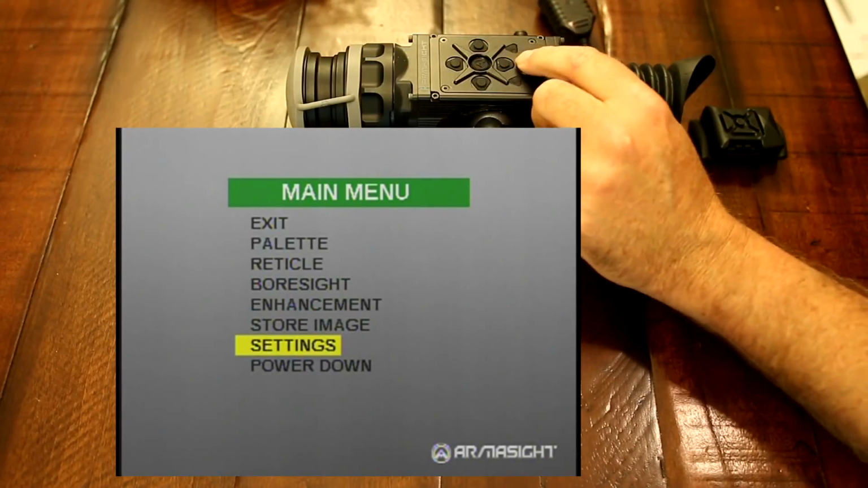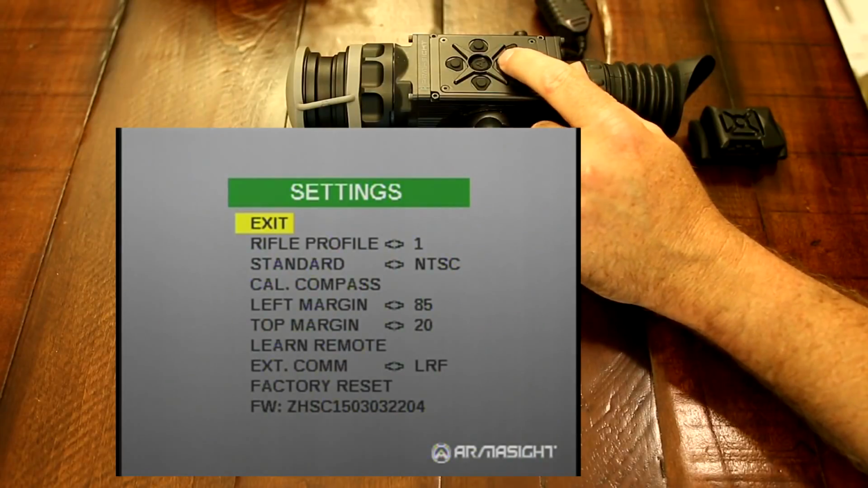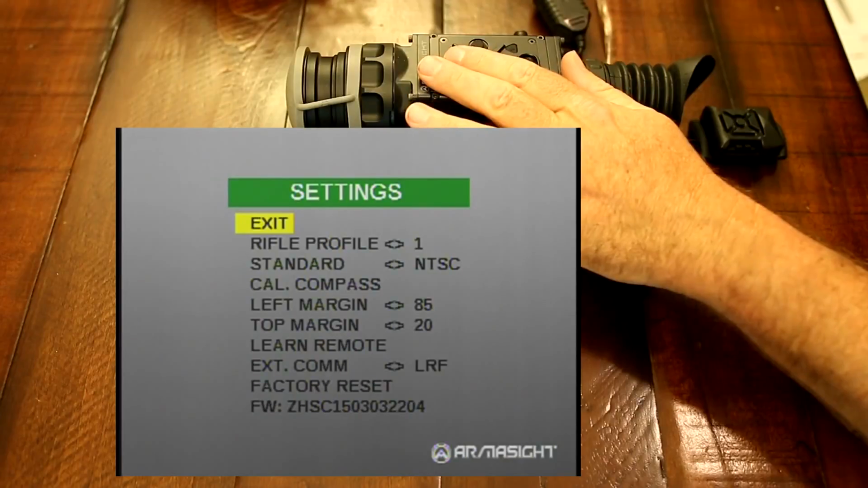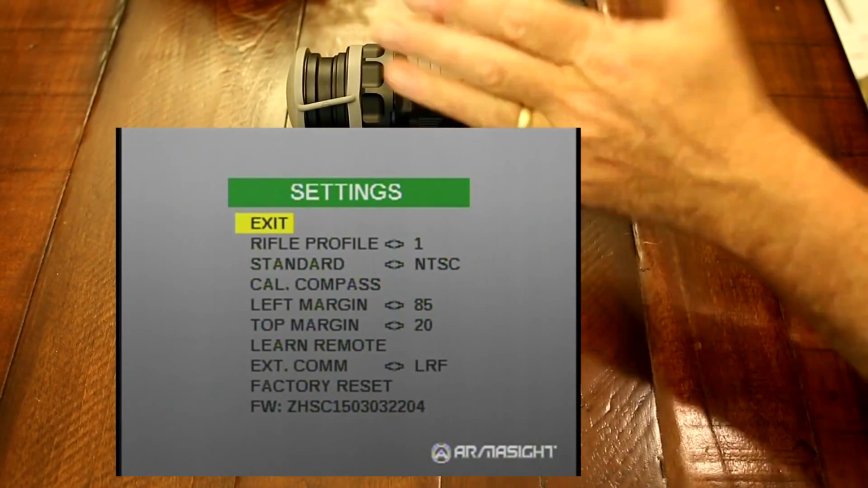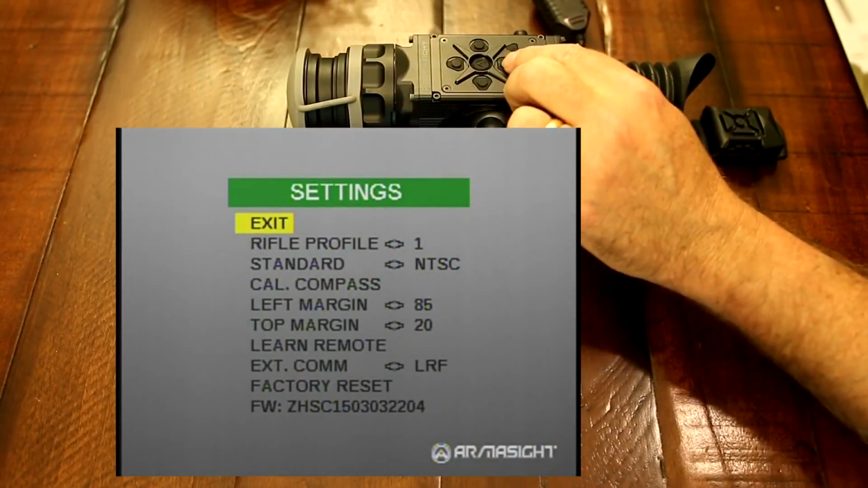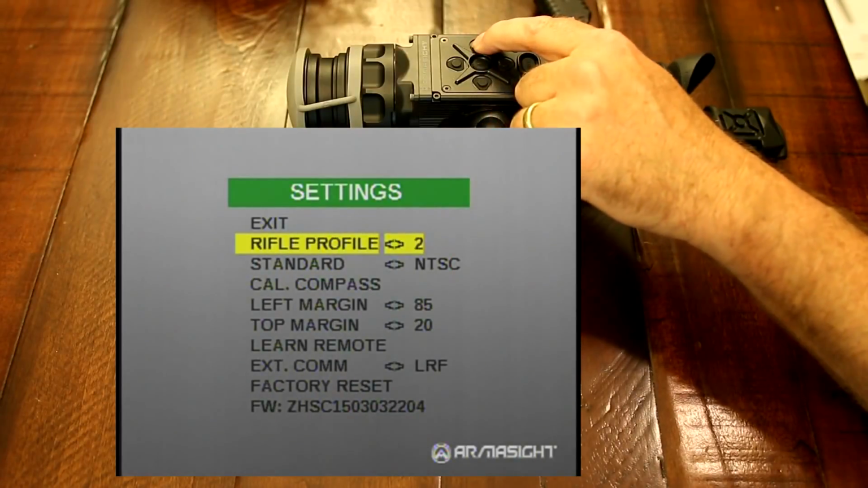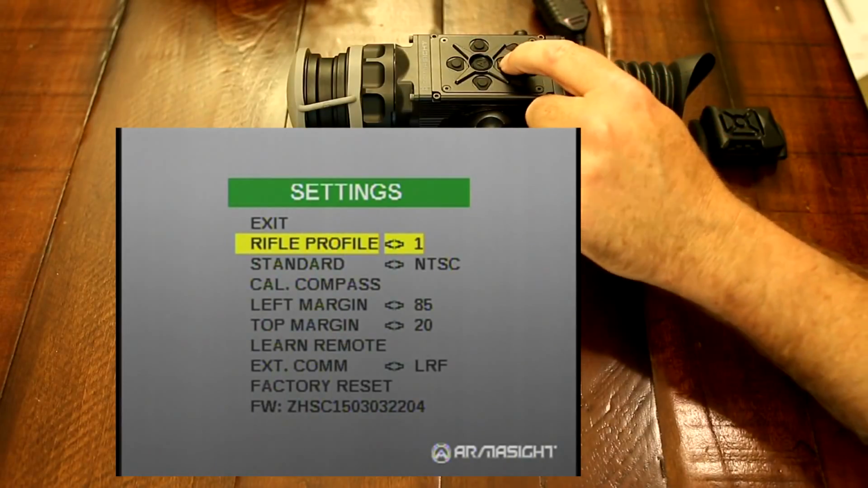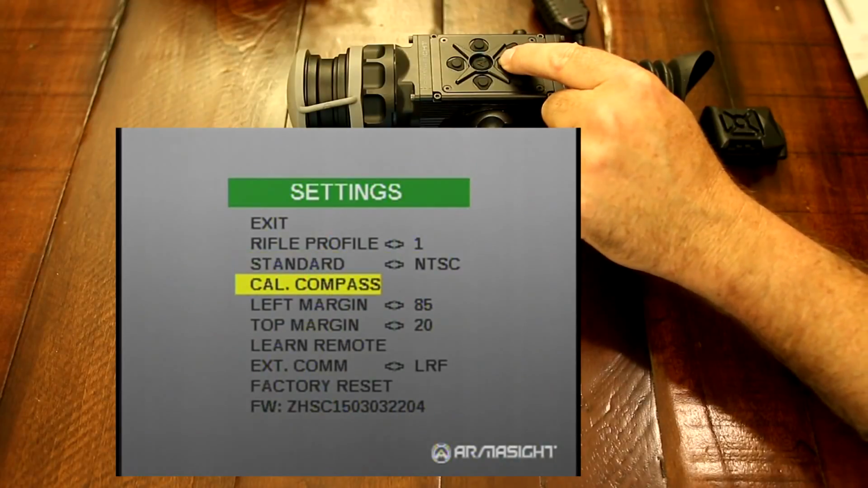And then we have our settings, which is the same as always. You have your rifle profiles 1 through 3. So you could set this scope up to be on a 5.56, a 6.8, 308, or even 50 cal, since these Pro lines are rated for 50 cals. So you can set it up for zero for 3 different rifles and be ready to go. So that's what your rifle profiles are. This is just your video out, and that's standard for North America.